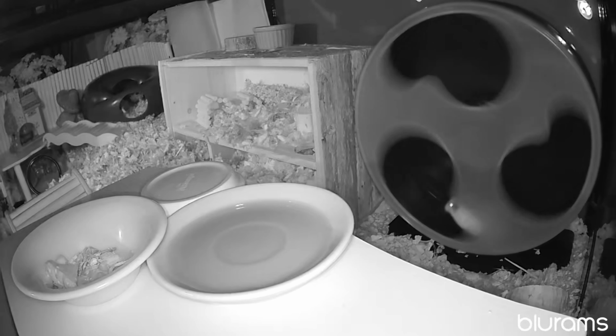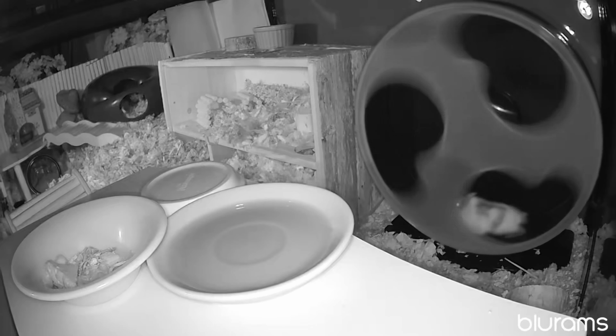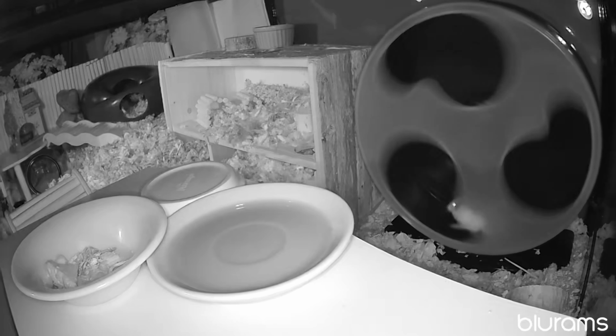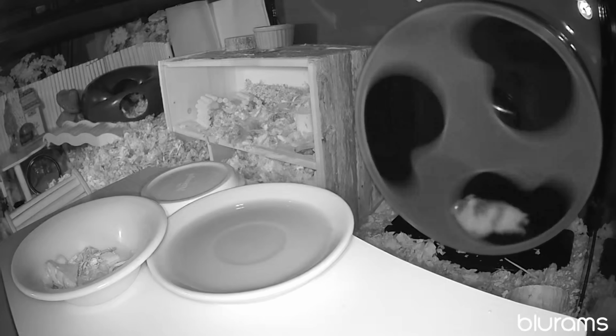You can look that up on the internet yourself, what is safe for hamsters to eat and not eat. And you should look it up or ask your veterinarian for a list, because not everything that you may think is safe for them to eat is totally safe.